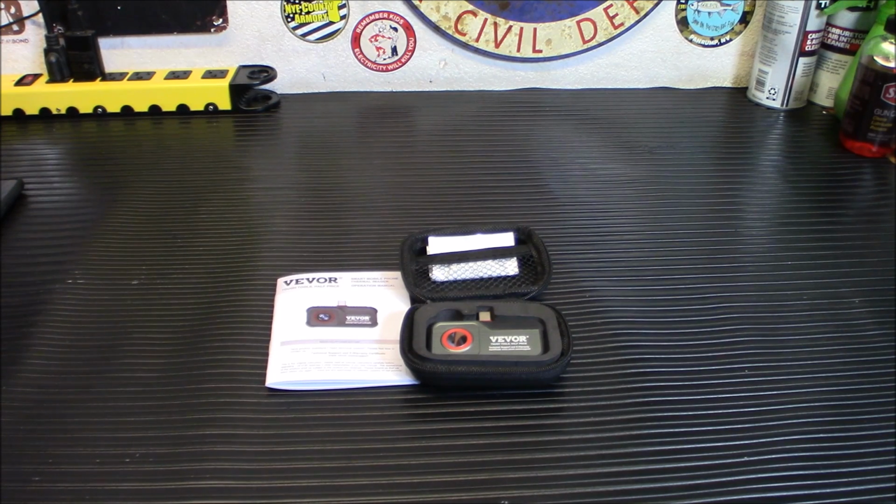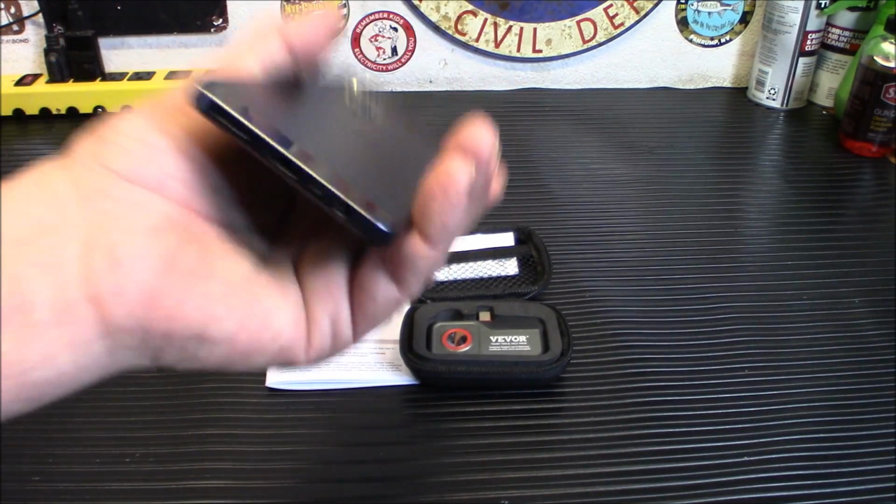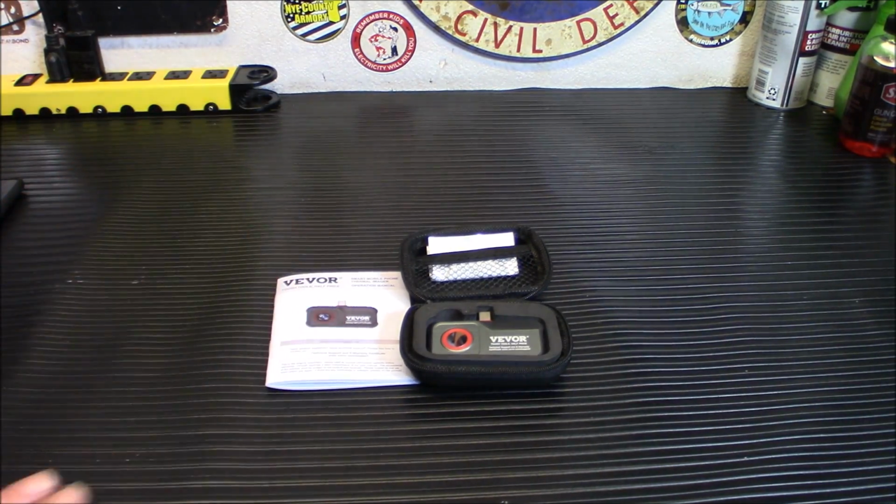This does not work with iPhones yet. Possibly in the future they're going to be developing one for that, but for now, I mean, heck, you can go buy one like I did. I bought this thing for $25 in a pawn shop, just so I can have a disconnected phone that I could use wherever I wanted. Definitely cool deal, very easy to use, and very, very effective too.